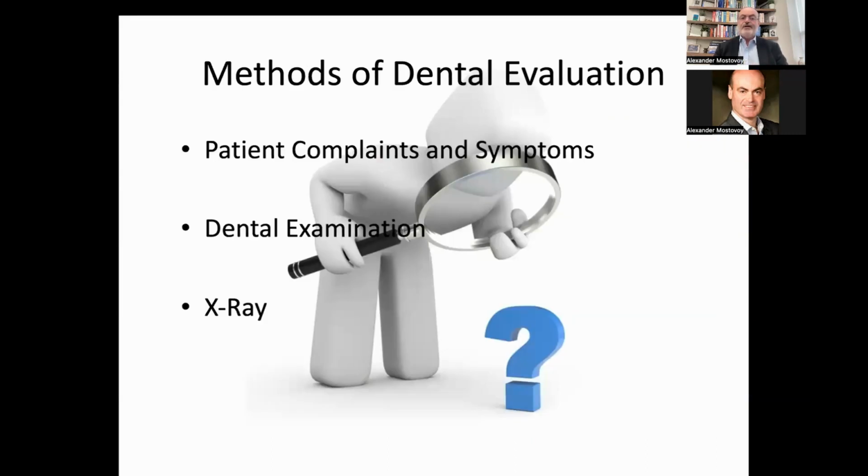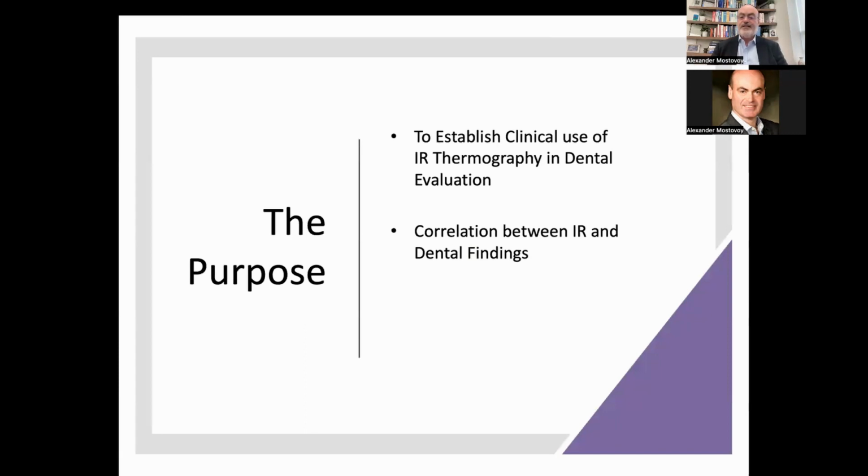But generally, what we're looking at is patients' complaints and symptoms, right? When do you go to your dentist? Usually when you are in some kind of discomfort. So they will do a dental examination. They might also provide you with an X-ray. And that's about it. Are we missing something? Do we have other methods? So what we have done, as I said, we devised the study with a local dentist, and without going into great detail, what we found, I'm just going to come to the chase here.